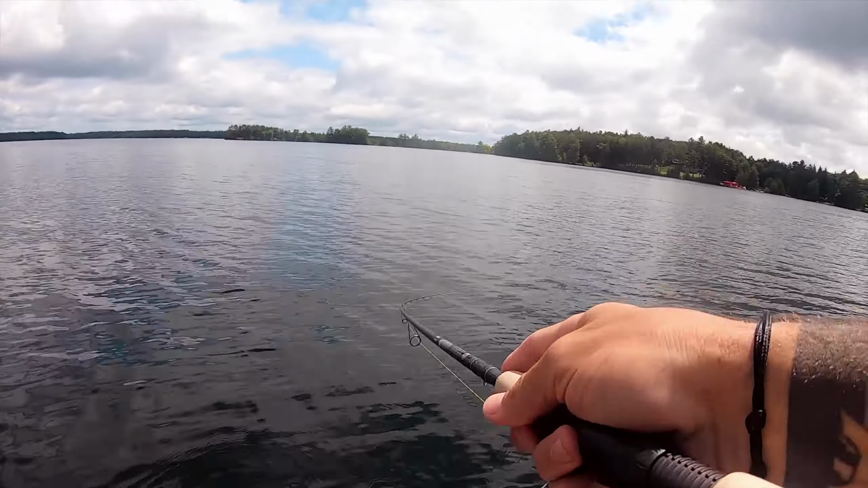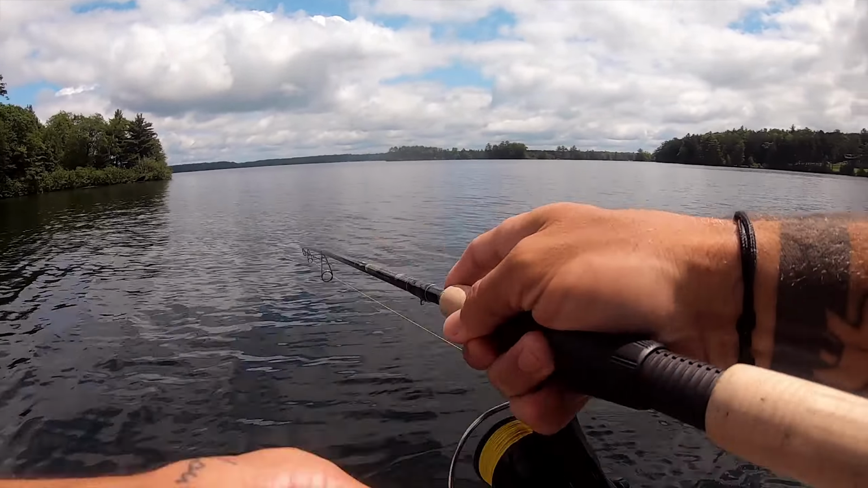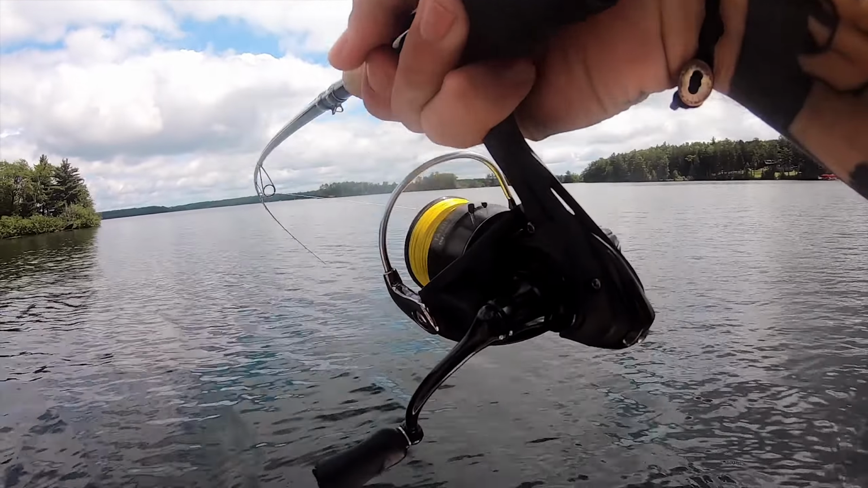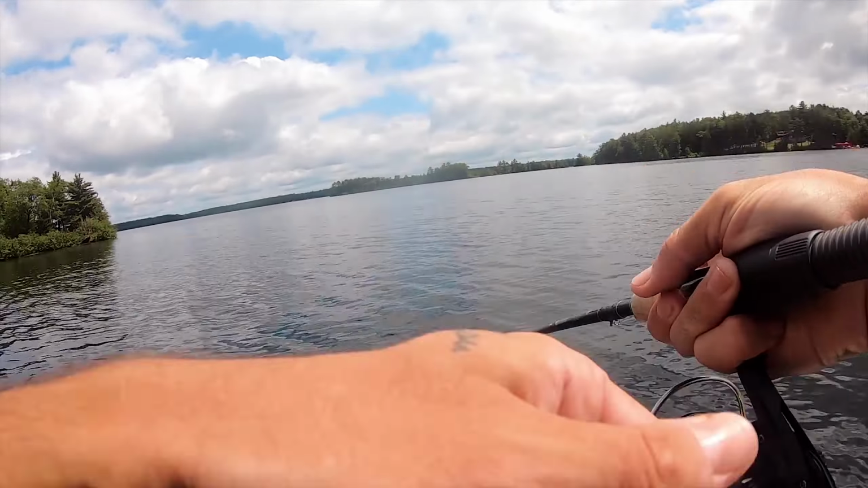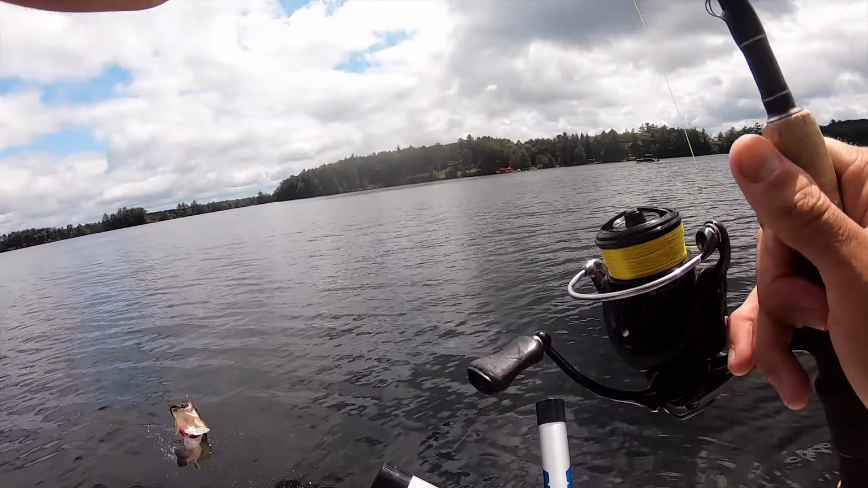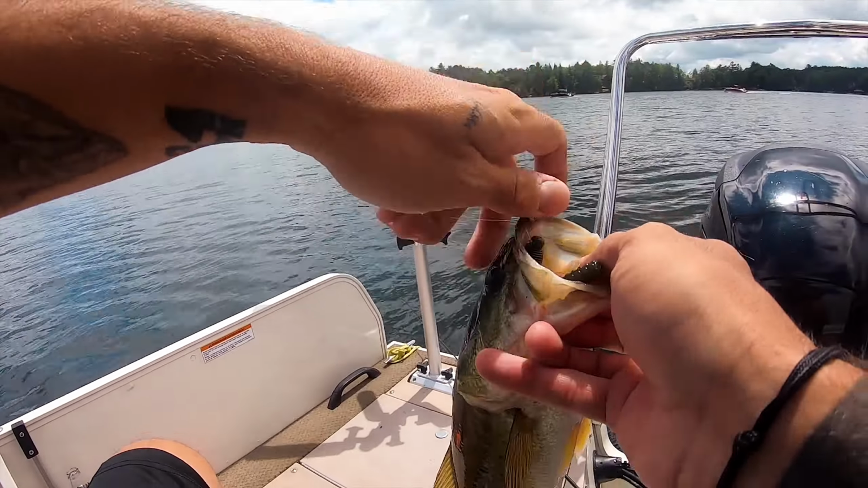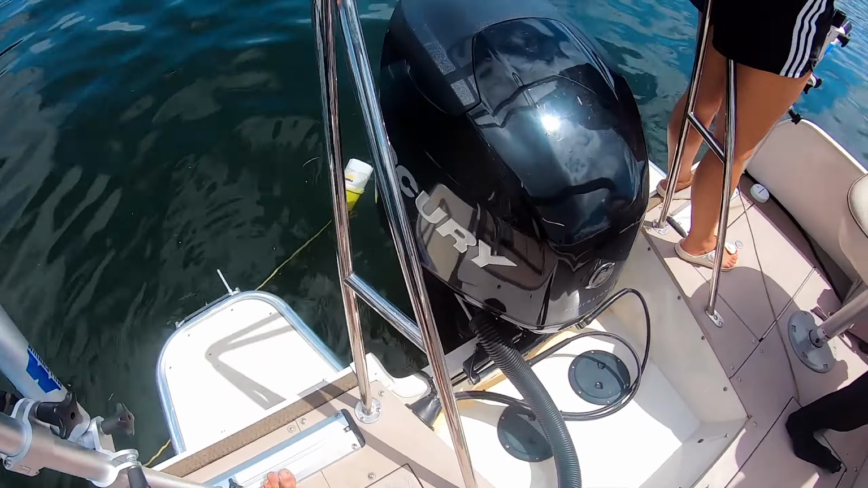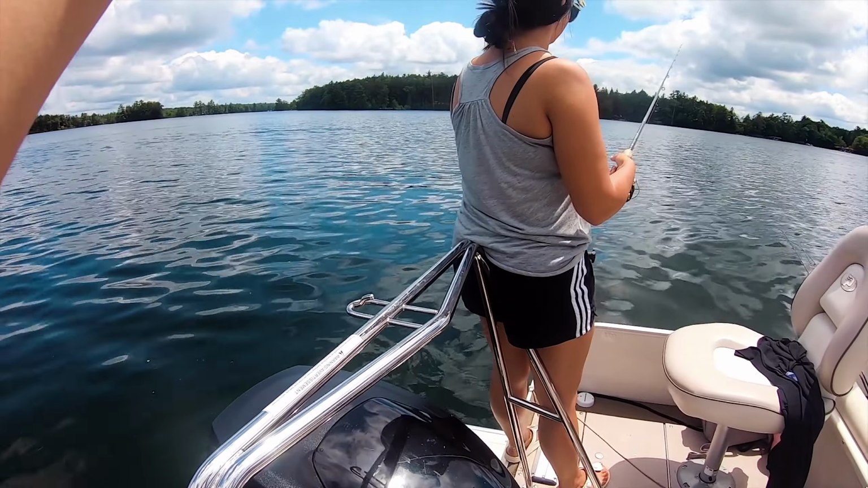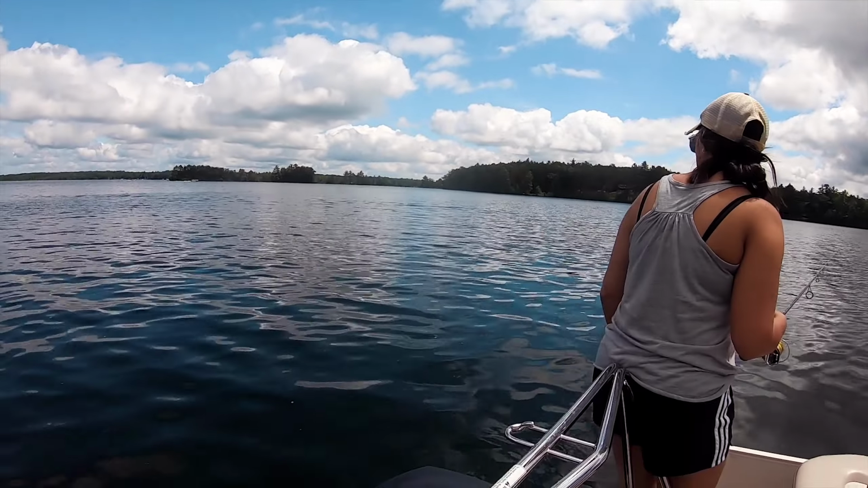These fish fight so hard in this lake. Oh no, it's just a nice largemouth. Damn, look at that thing. All right, guys, another fish on the Ned. You thought it was funny when it got me, but now the fishing guys are saying, okay, right back at you. Oh, that's a nice one.